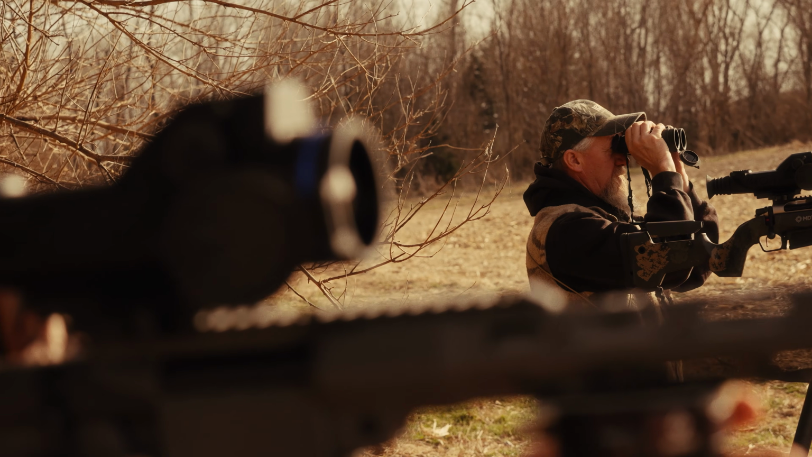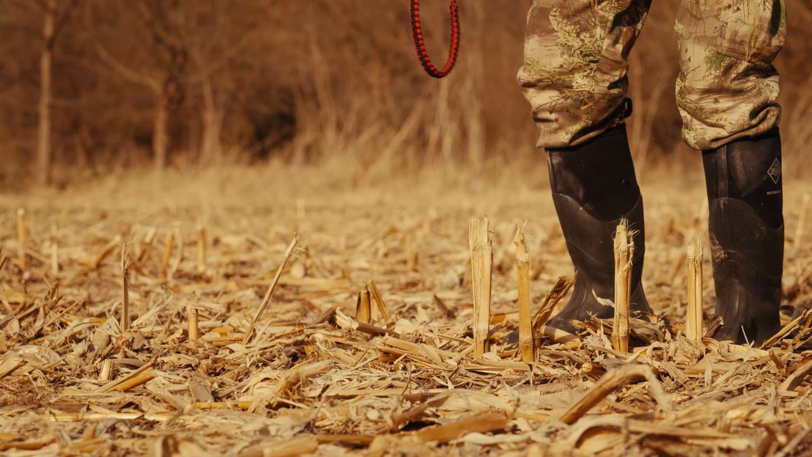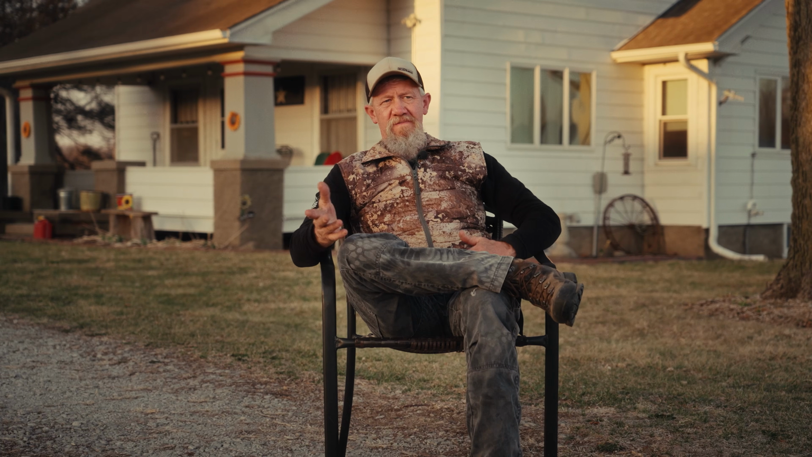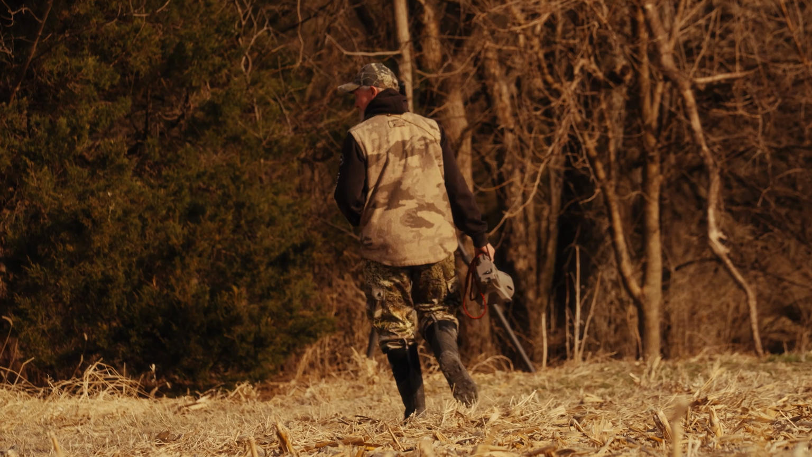But knowing that I got to that point and then how much area I can cover, I started researching how many are there, and paying attention to what the biologist says. And I think in Iowa they claim 3 coyotes per square mile is the numbers that they run off of. And I don't know that they're far off, really.